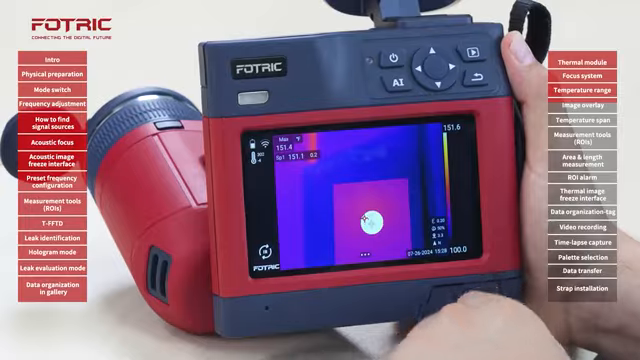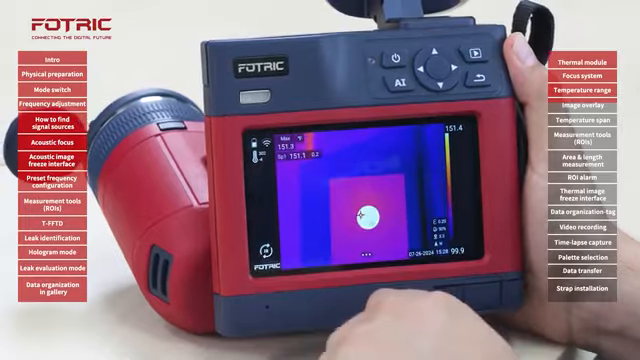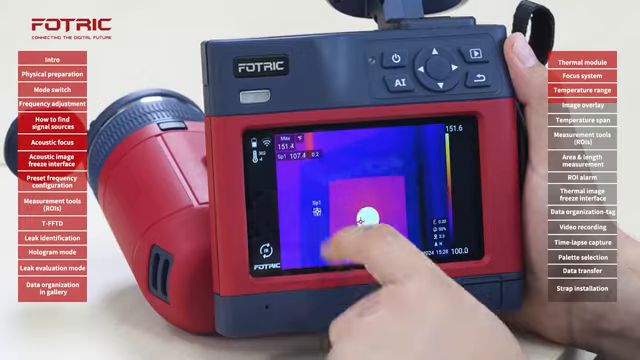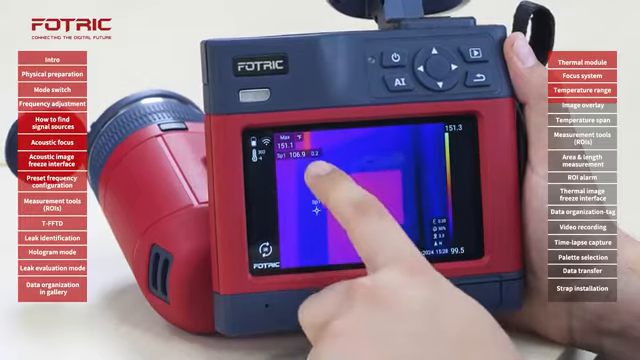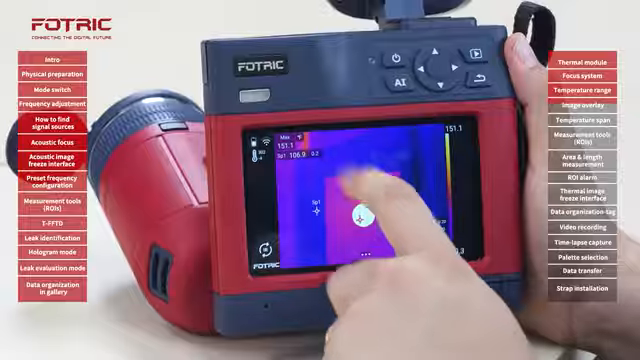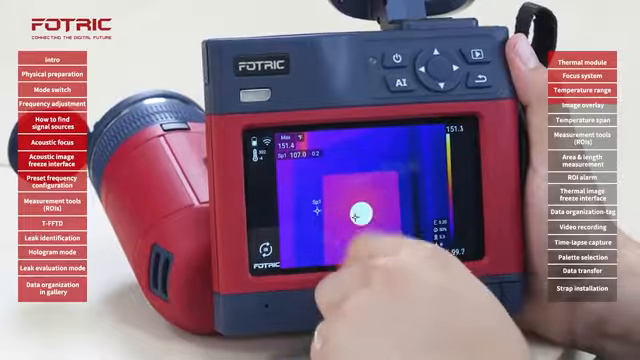The maximum temperature in the scene is appearing in the top left corner. The temperature of the spot is going to appear second. Notice that I have the same emissivity for both the spot and the general scene, 0.2, 0.2.